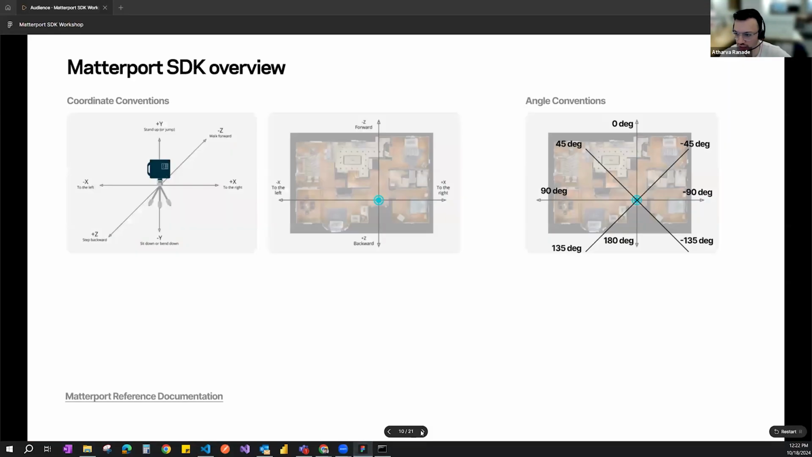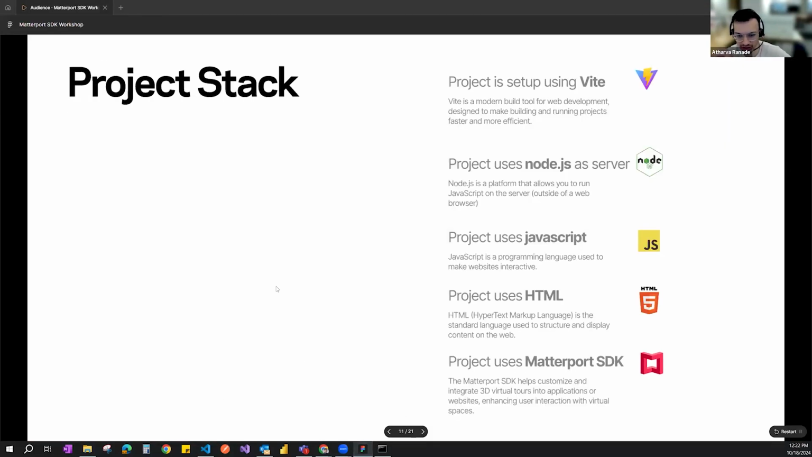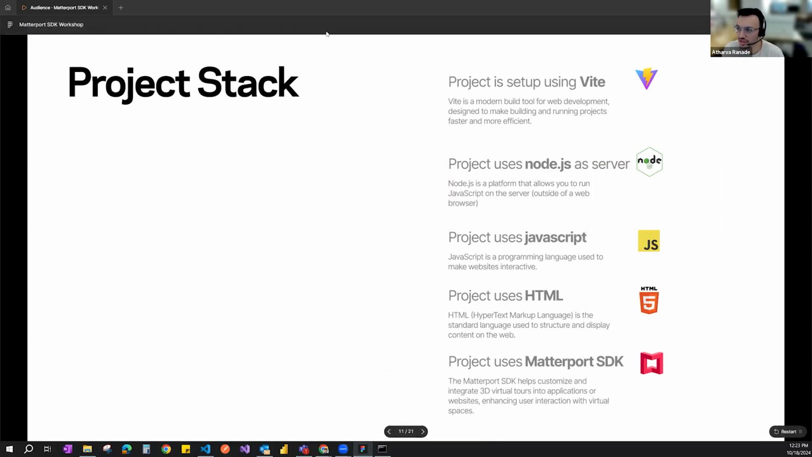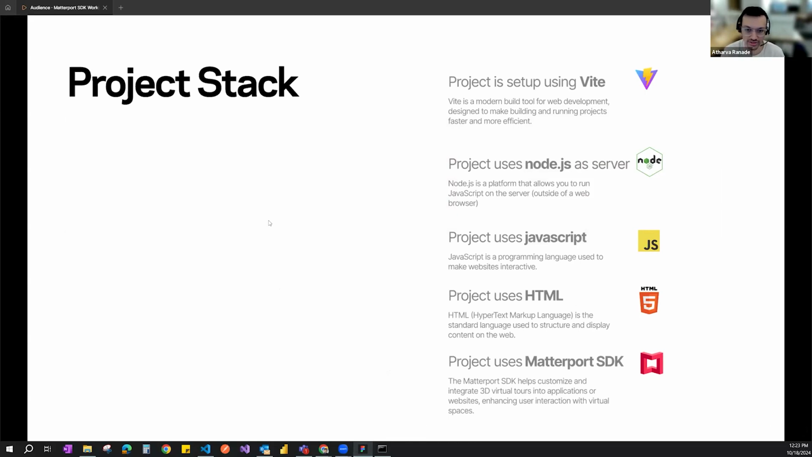So let's go through just the overall project stack and project setup, then we'll have a quick break. And then we can get into actually making changes in the code to see how things are getting affected across the space that we have. As I mentioned, the project is set up using Vite, which is a modern build tool for web development designed to make building and running projects faster and more efficient. There are other options to Vite, which can also be explored.